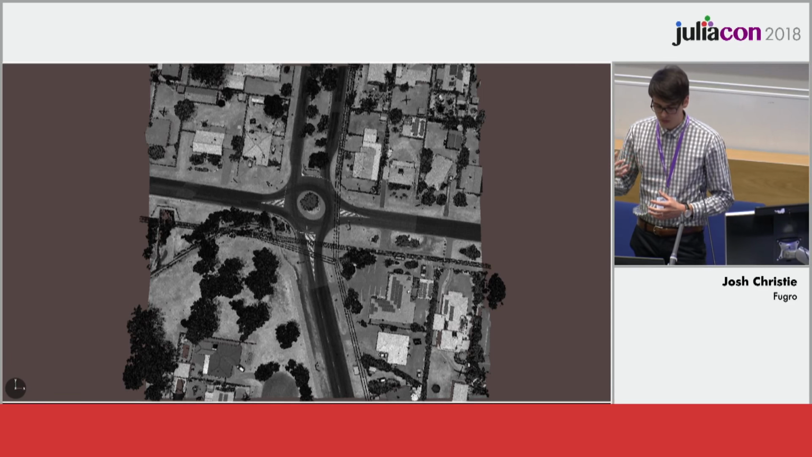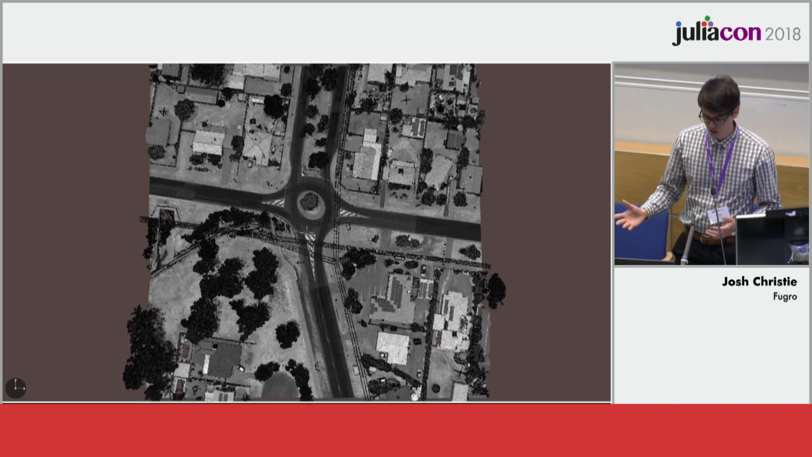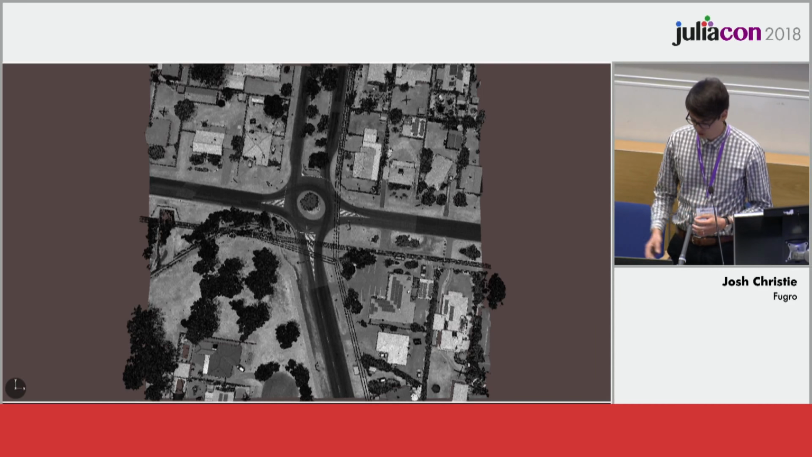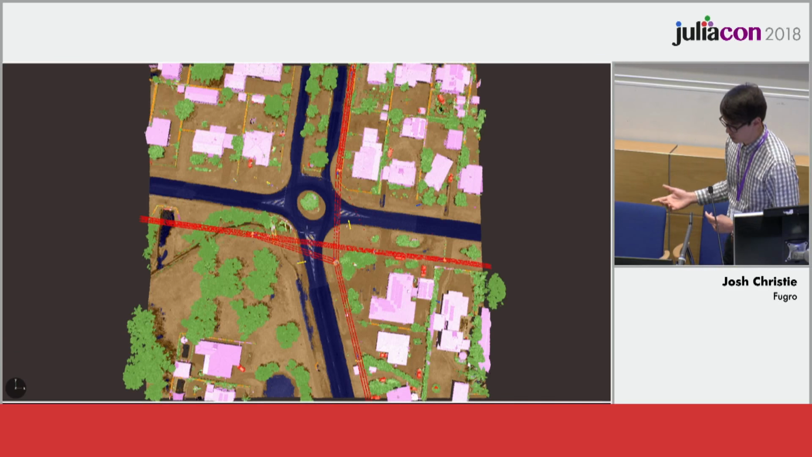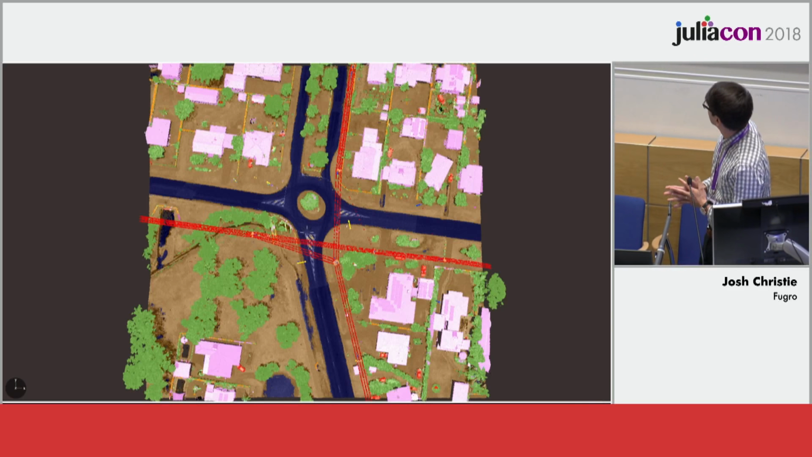So here's an example of the final results of all the classes that we're currently classifying. We're detecting buildings, power lines, cars, cross-arm streetlights, road.